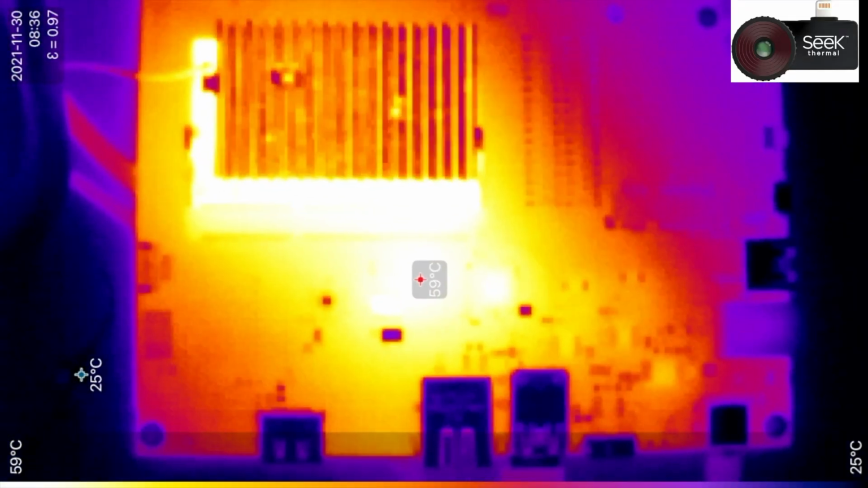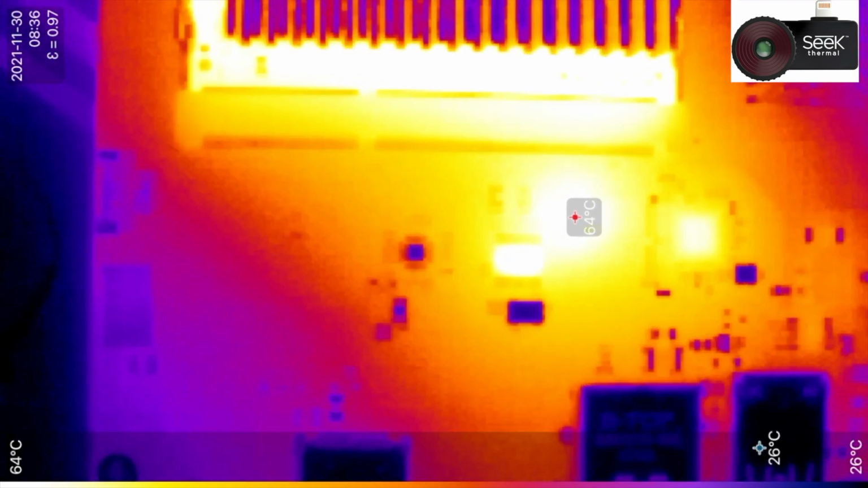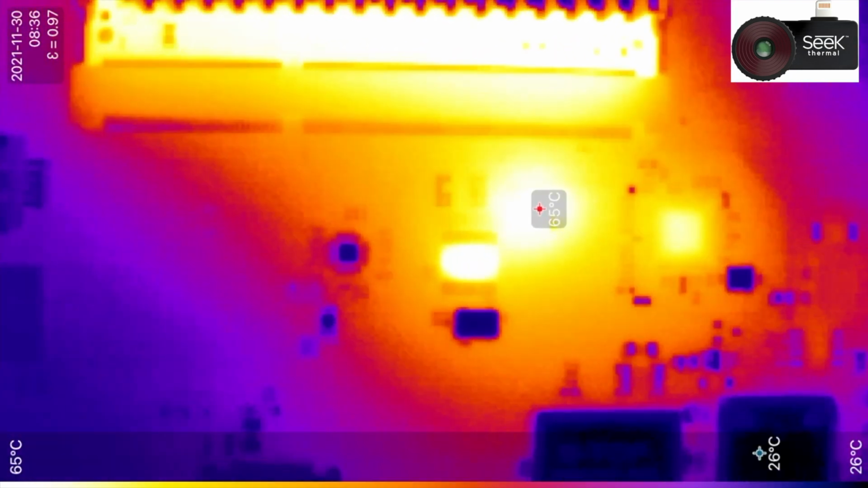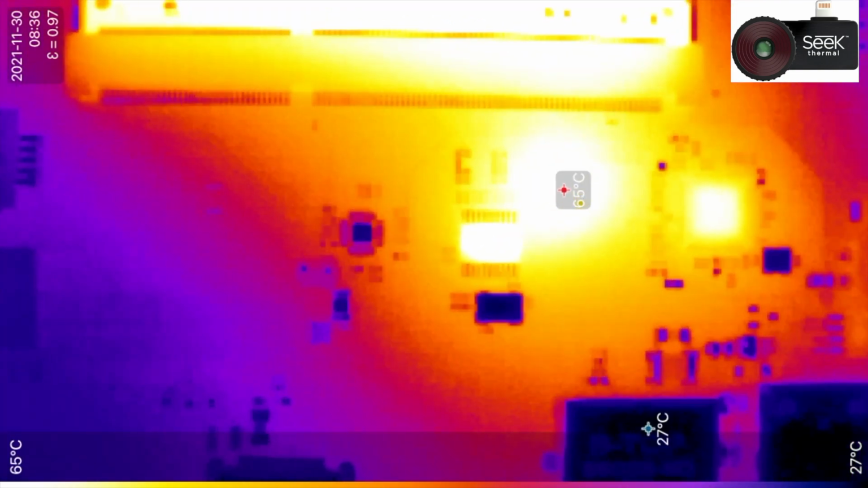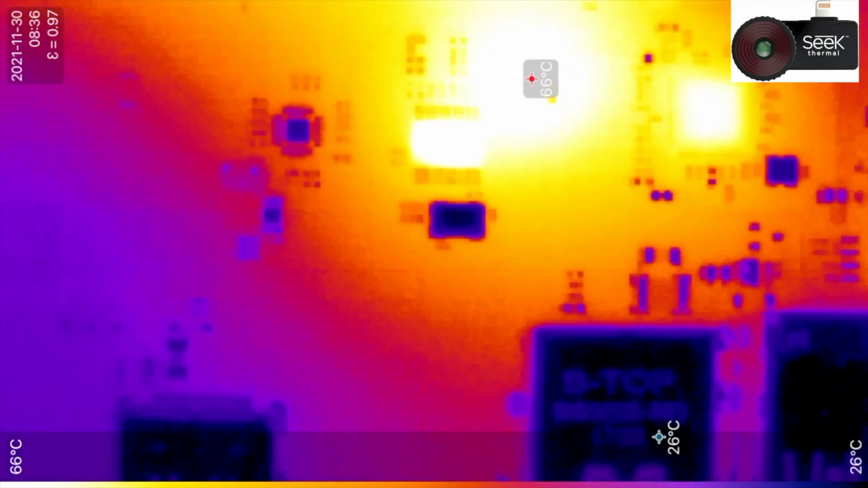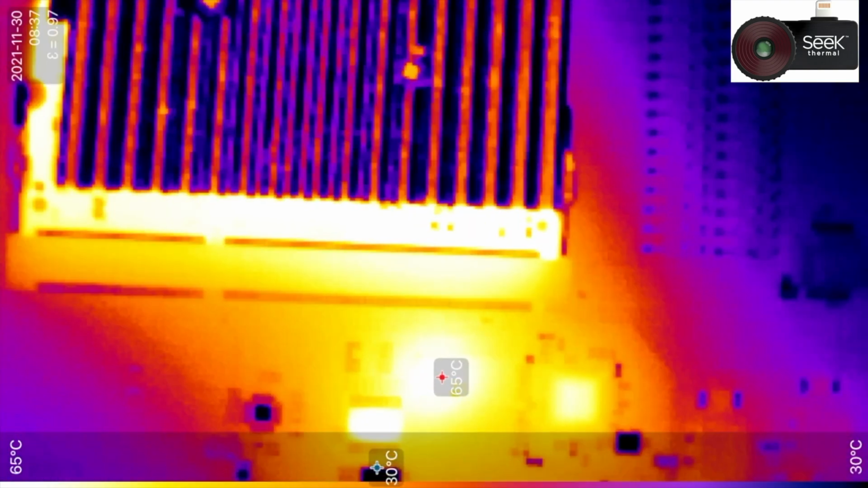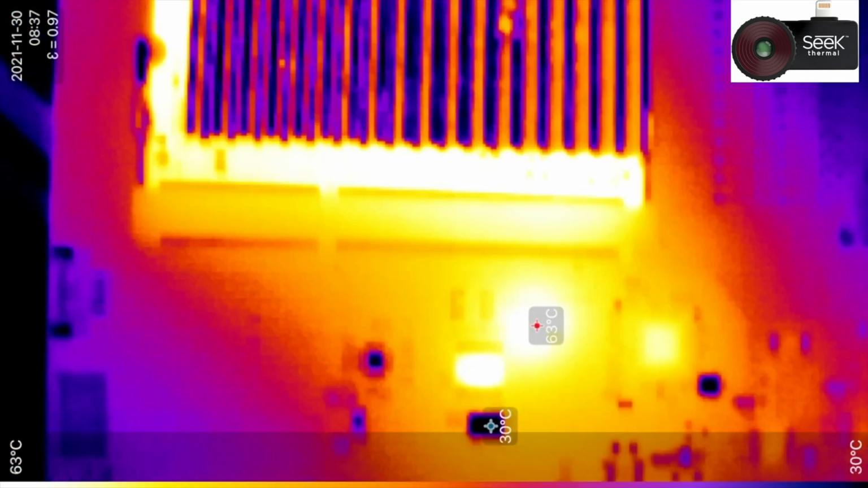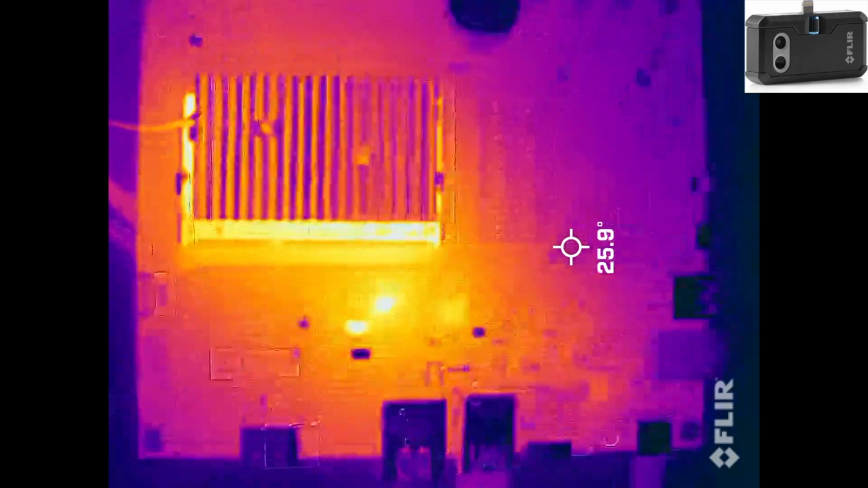Next, I want to show how this camera would look if you're using it for maybe identifying faulty components on a PCB board or on a PCB circuit, some kind of device. And with the Seek camera, its resolution, while it's good, it's sort of difficult to identify smaller components. They kind of blend together.